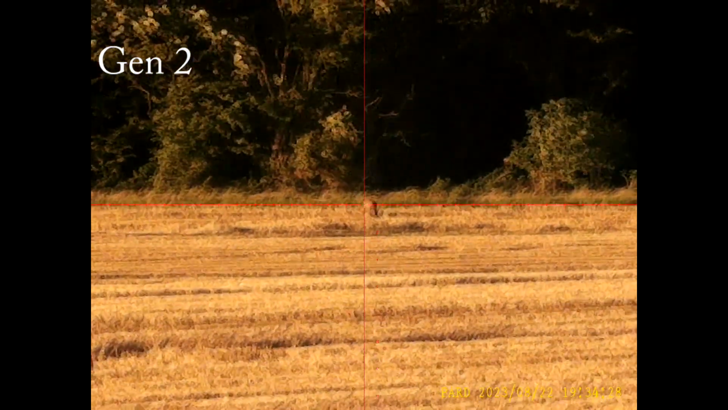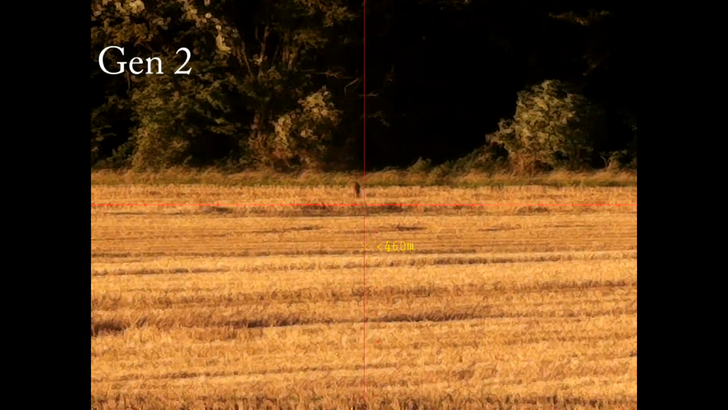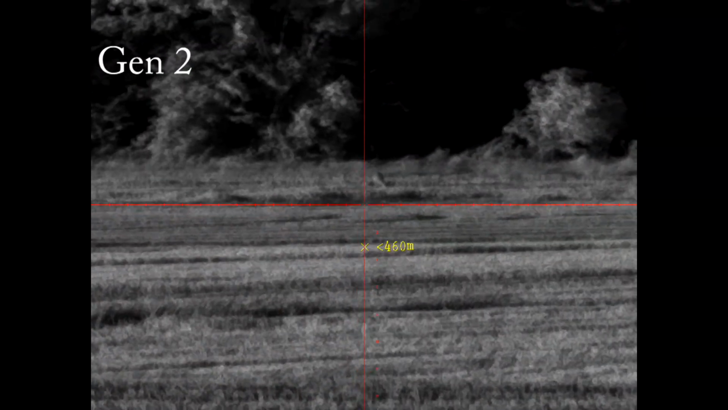Here you can see deer in daylight, and of course with the DS, because it has 100mm of actual eye relief, not just recoil protection, that means you can put it on a standard deer stalking rifle and you're not going to have problems with the gun bumping into your face.